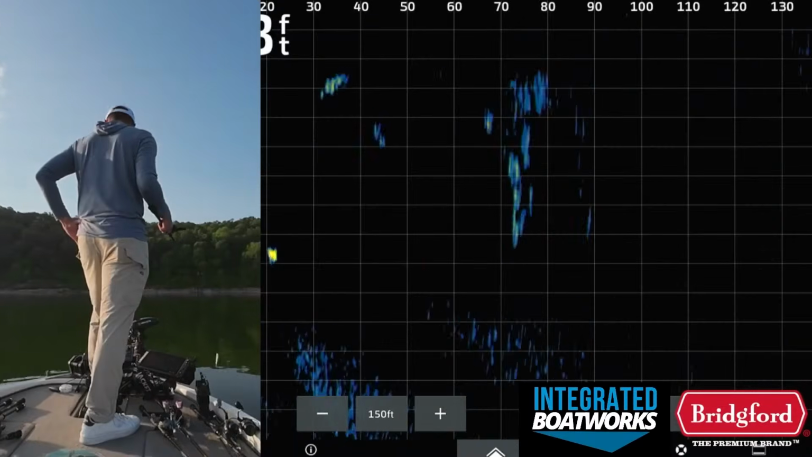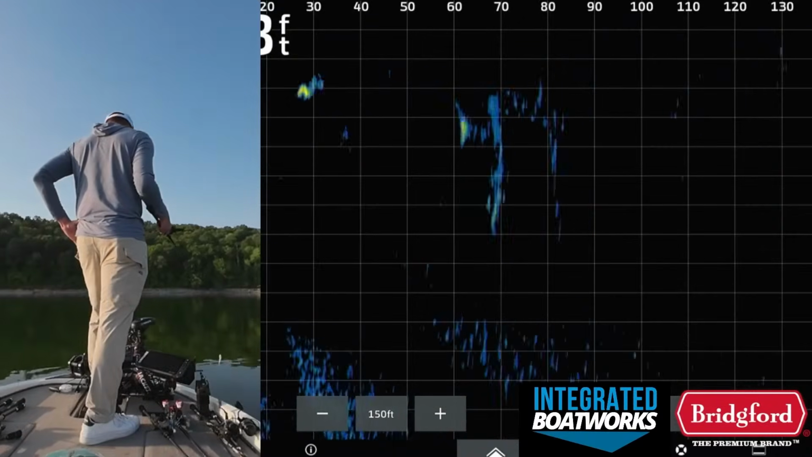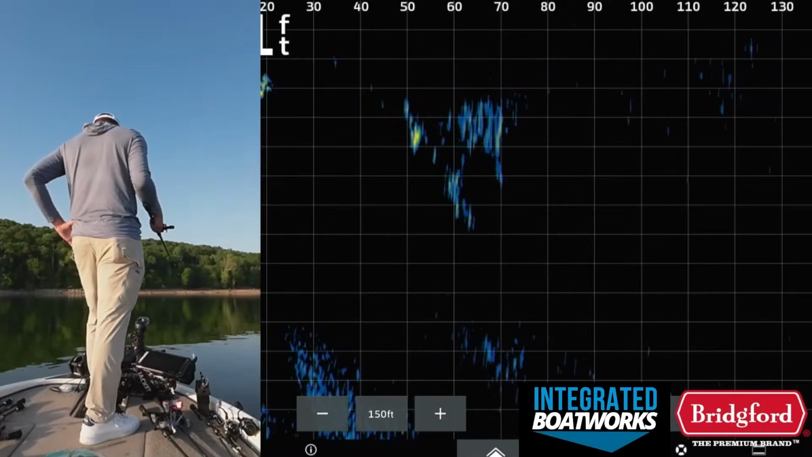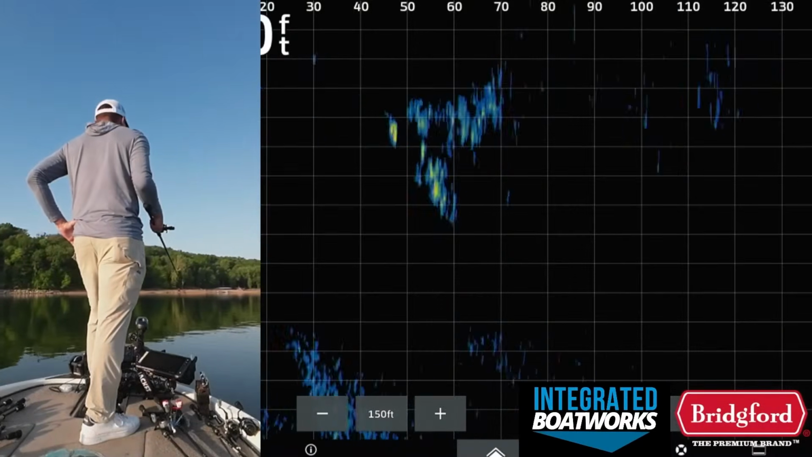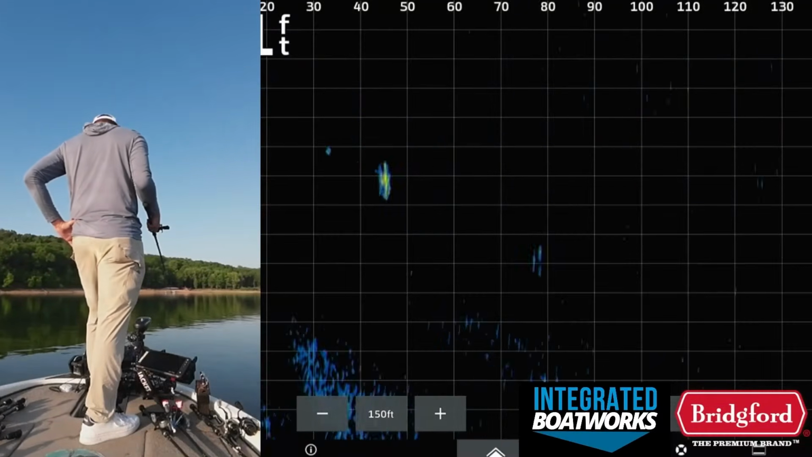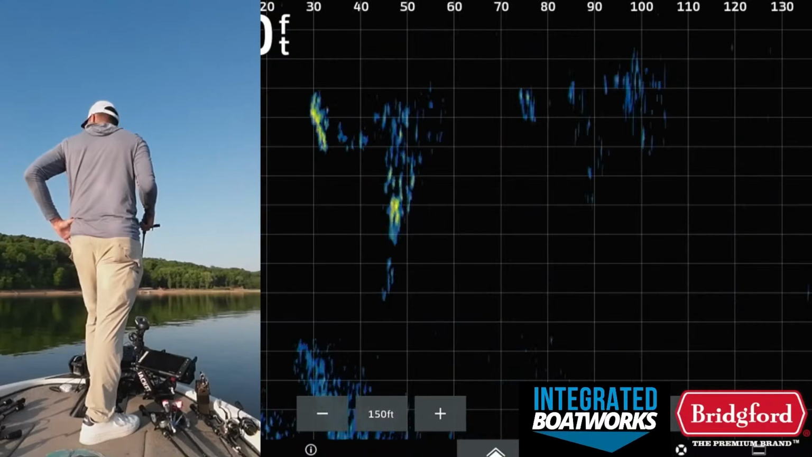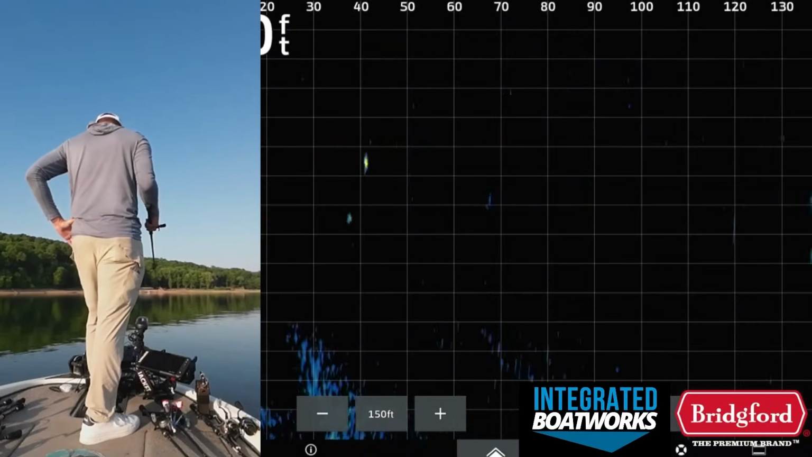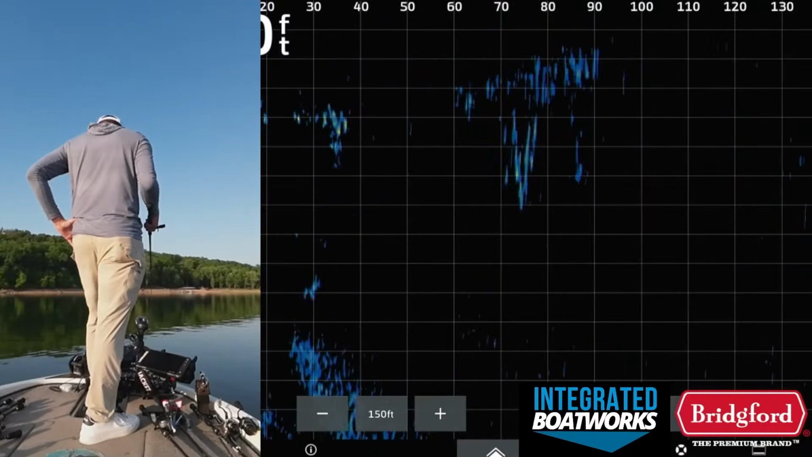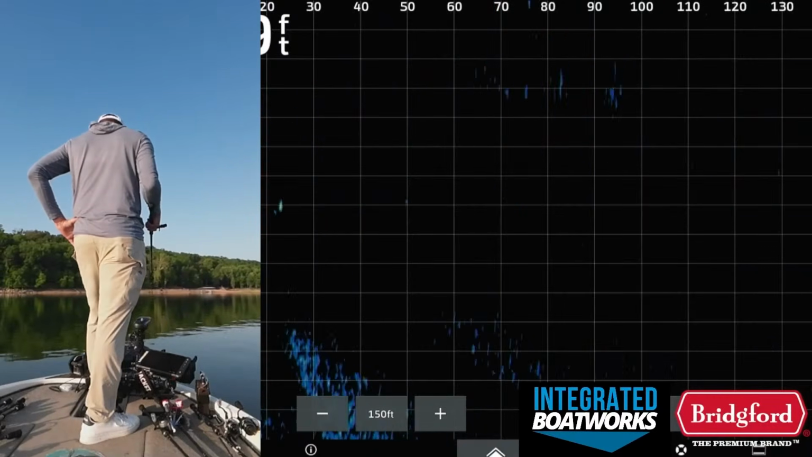So what I'm also looking for specifically is there's a lot of bait out here. So you can see there's bait on the screen 60, 70 feet out. But what I'm looking for in particular is I want to find a group of fish around the bait, not just the bait. You don't just want to cast on the bait. You want to find the dots that are also mixed in with the bait. More often than not, you want to find a lot of dots.